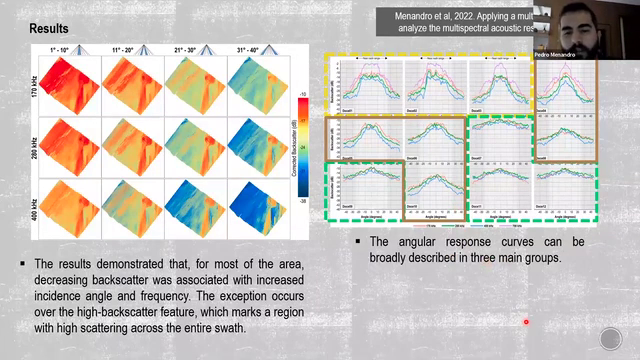The green one is most similar to sand or other hard sediments, with low decrease of backscatter across the entire swath, so we can see a low backscatter level loss in the near and far nadir regions. All these four green stations were extracted over the high backscatter feature.